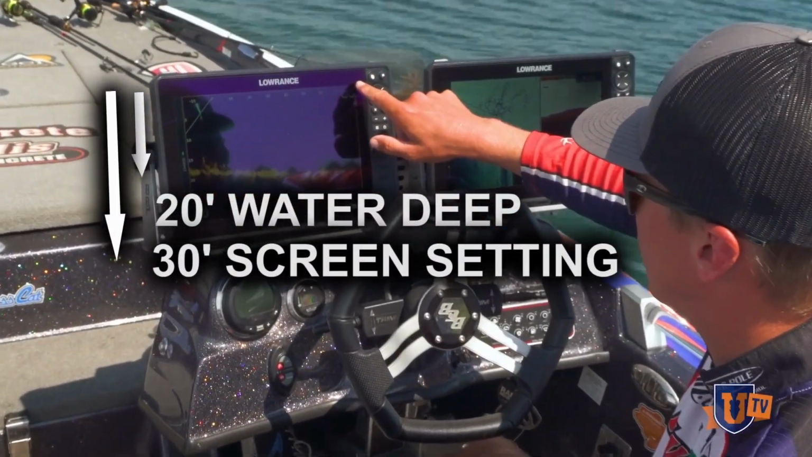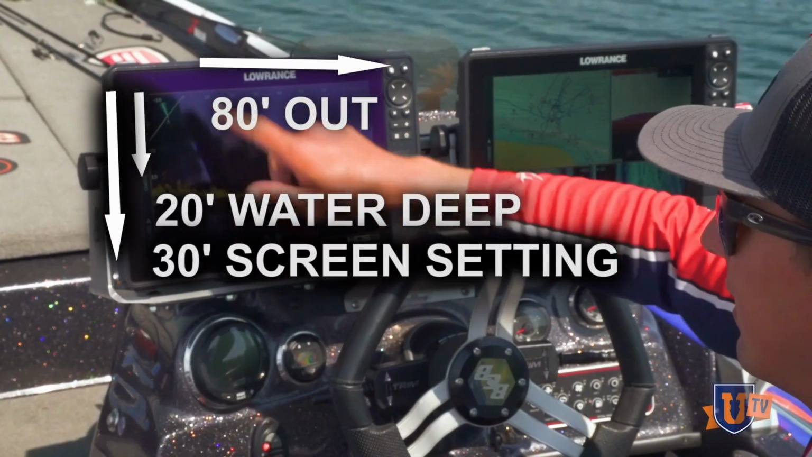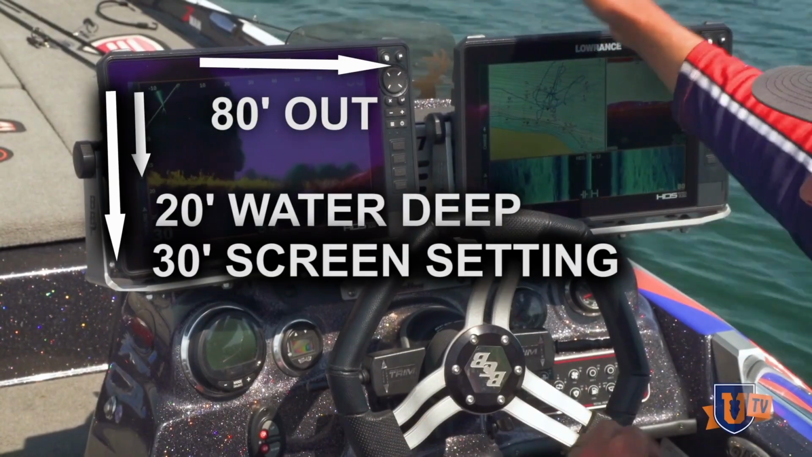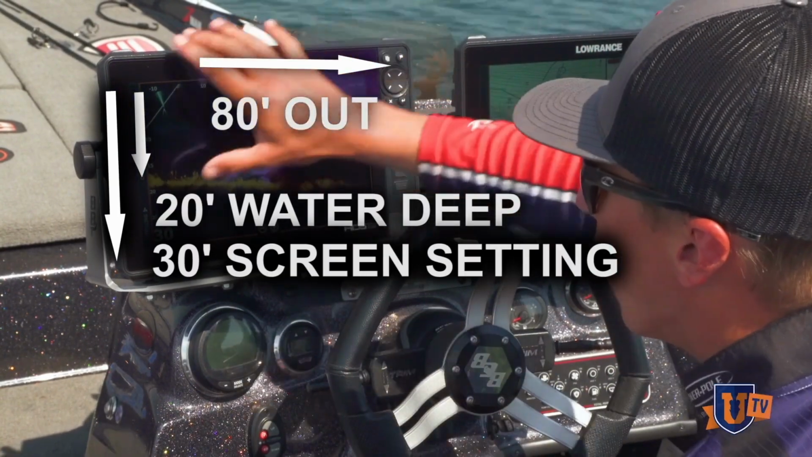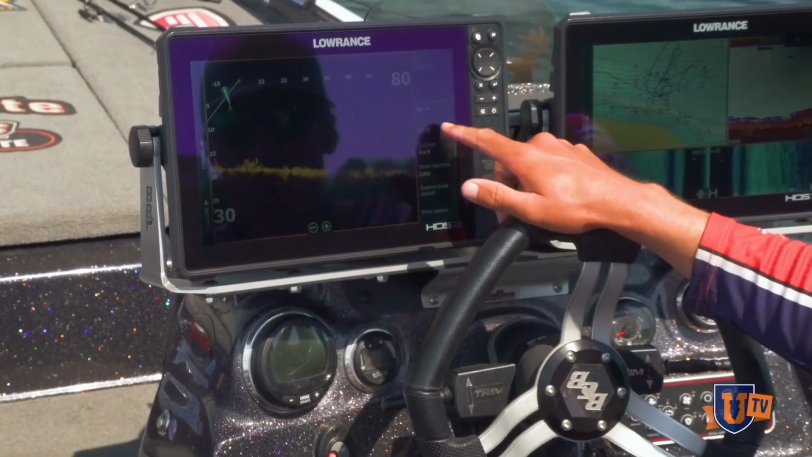The screen here shoots out 80 feet in front of you, and you can adjust this. Depending on the depth you're in, how far you're trying to look forward, there are different little tips and techniques I have for this. So I'll go into this. When I'm in 20 foot of water, I like to have that a little bit deeper, so I have it set to 30.